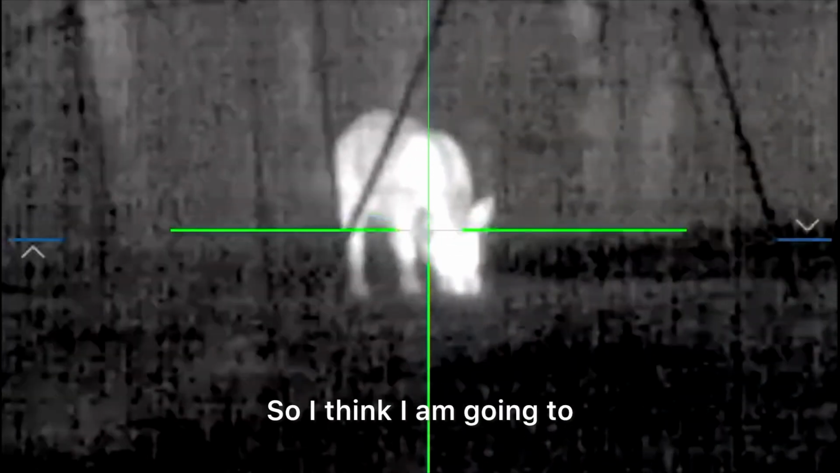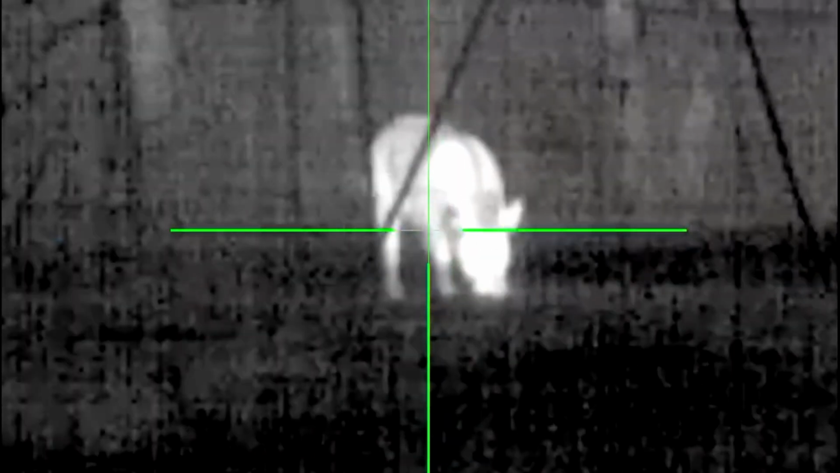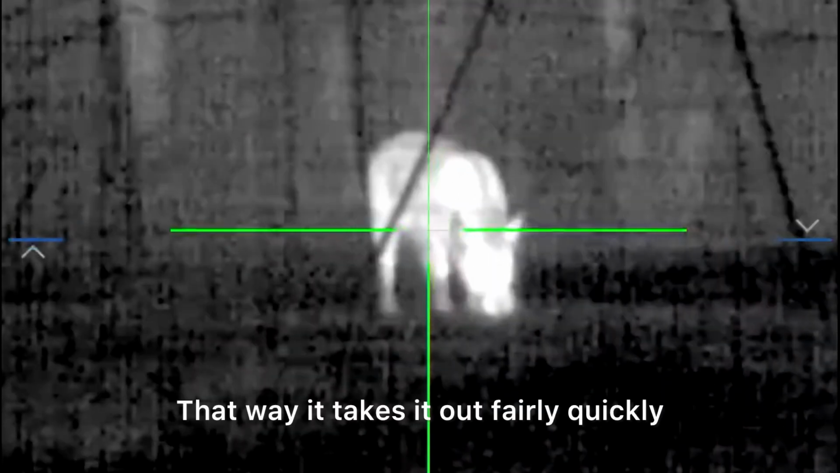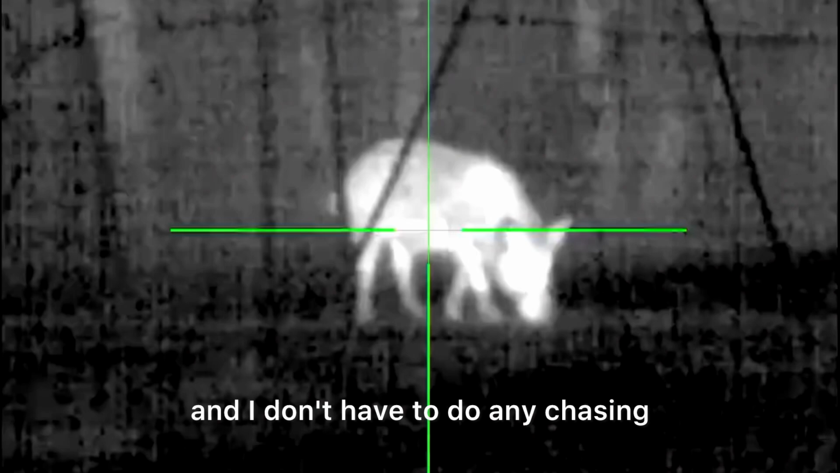So I think I am going to take it. I was going to wait for a nice broadside shot, so I'm taking a headshot. That way it takes it out fairly quickly, and then we don't have to do any chasing.